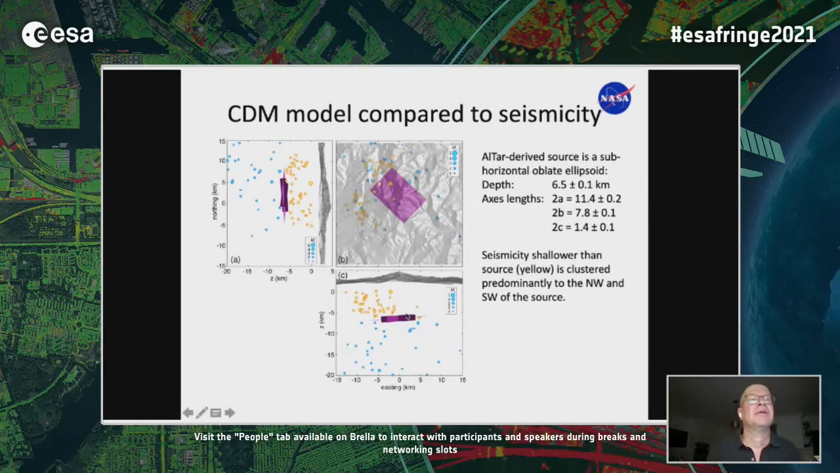The summit is right here. So, a roughly tabular source. And the thing that was interesting is that the seismicity was all around in an annulus, mostly to the west and southwest. And if you recall, the southwest is where the geothermal activity is concentrated. So it kind of fits with that.